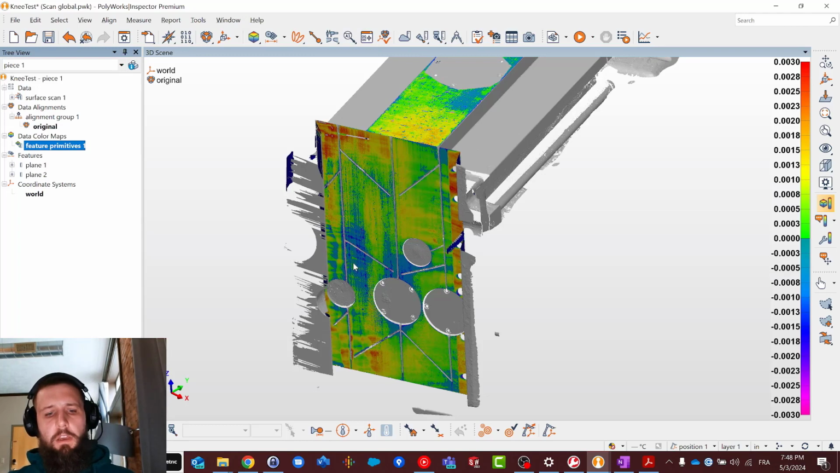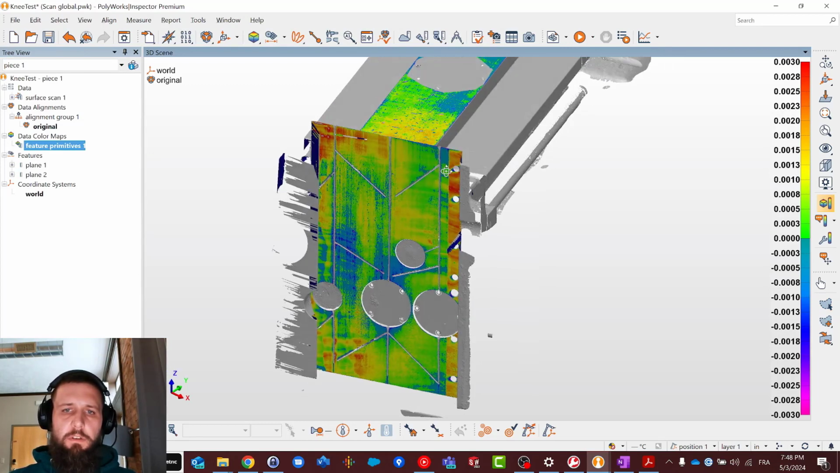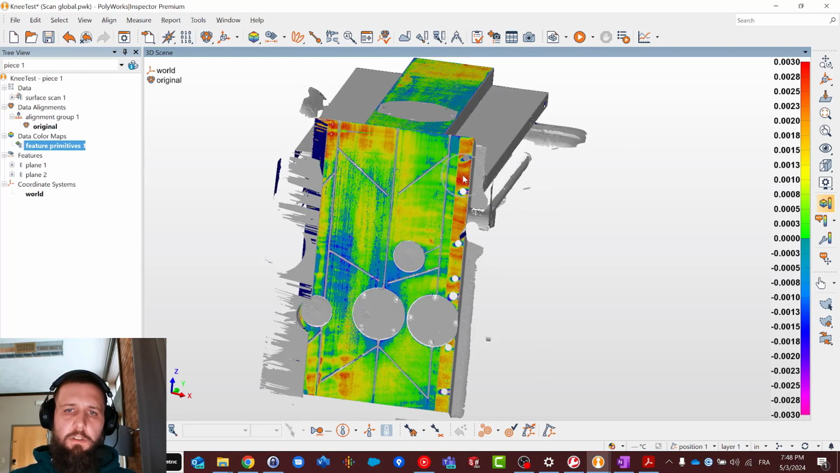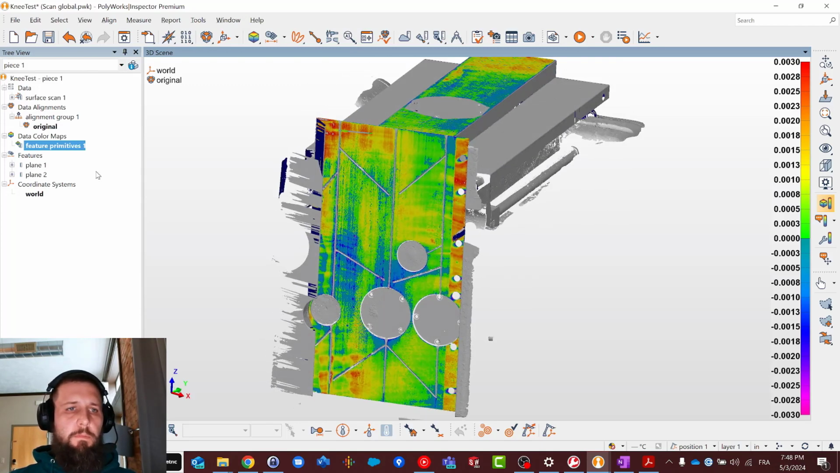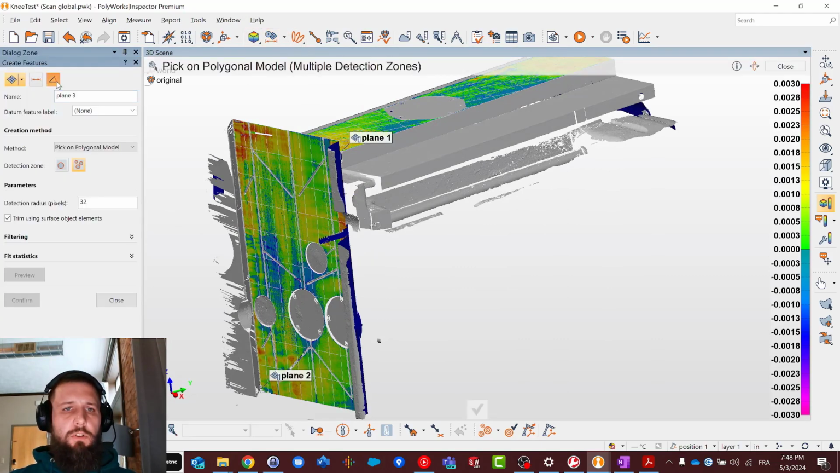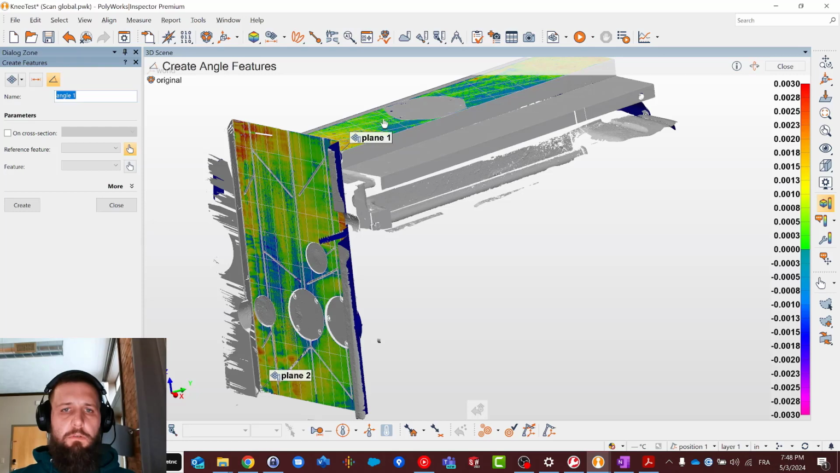So right now we can see that there is a small dip here in the data and here. It looks like it's high in the top left corner, but also here. This area, it makes sense that it's not worn at all. It's underneath the gib, so it doesn't see any friction from moving back and forth. Now that I have these two features, I can go ahead and measure the angle between these two.